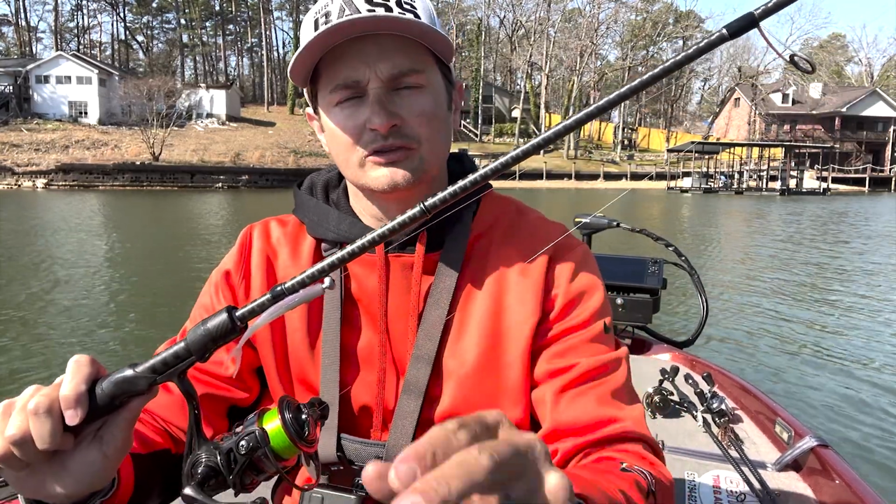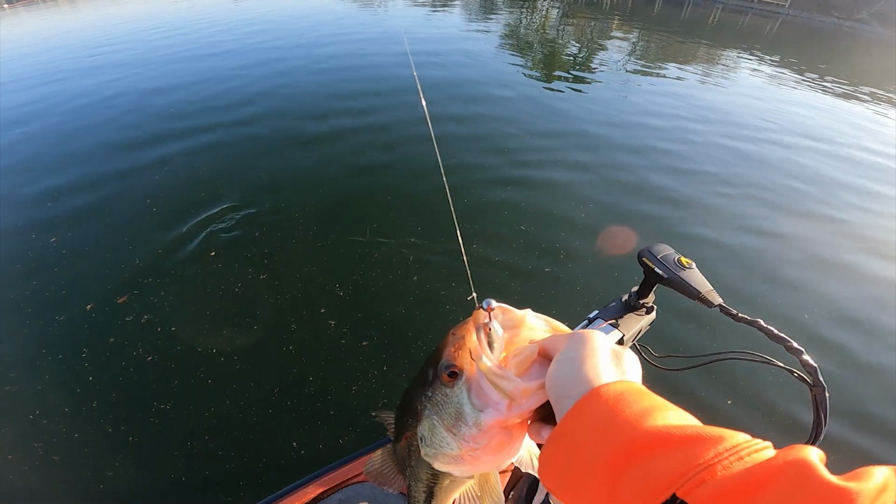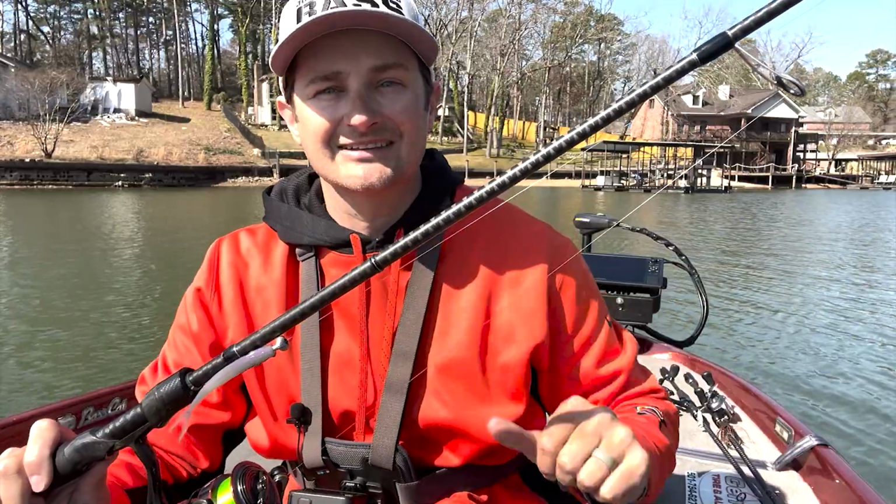We're about to go through a simple process to help you catch more fish using your forward-facing sonar. We have on-the-water action of me explaining the process, what I look for, and what I go through, to help you guys out, because this process will work on many, many lakes throughout the country, as I've done it during my on-the-water lessons. Guys, let's get into it.